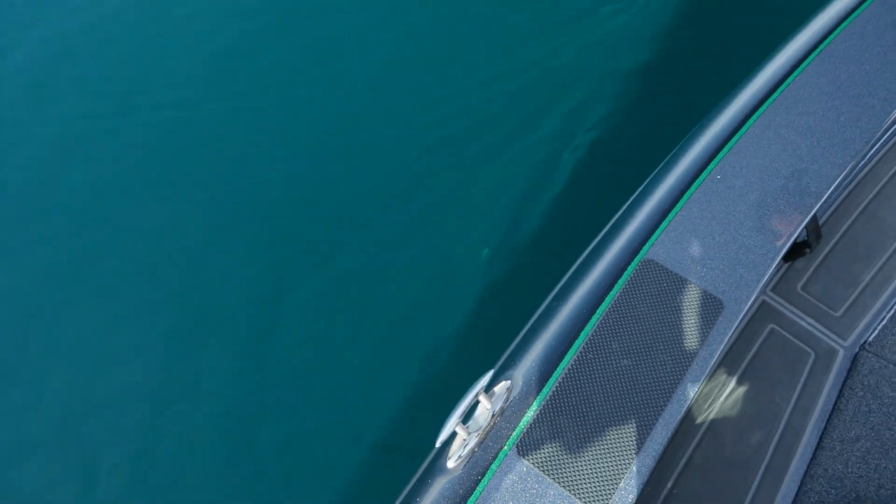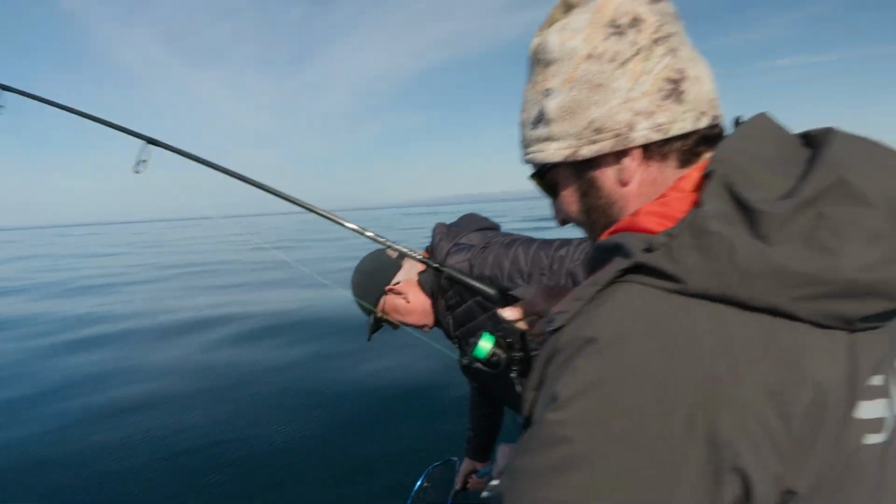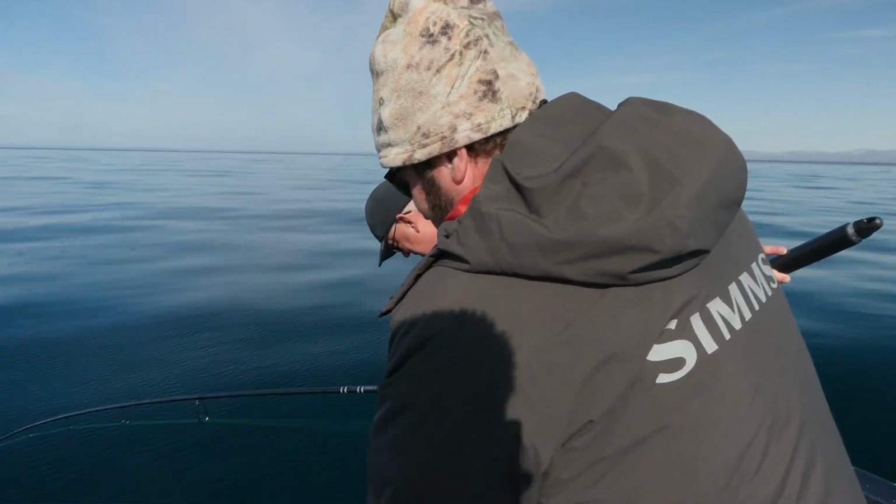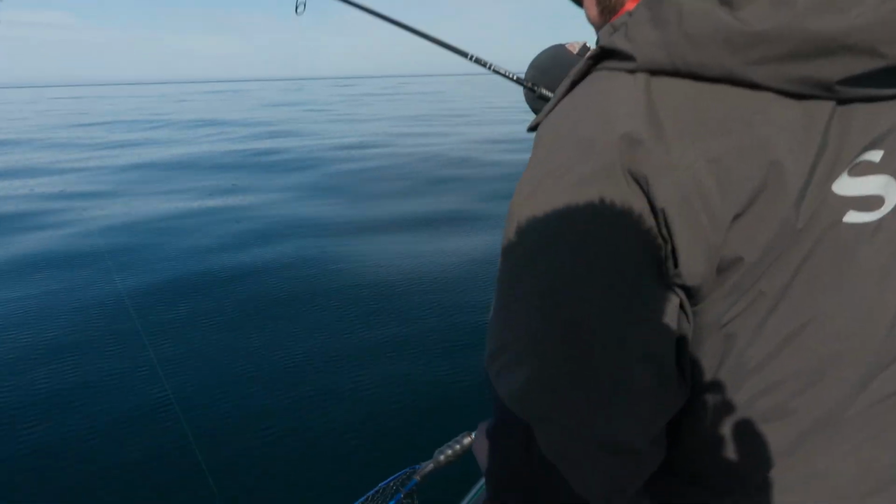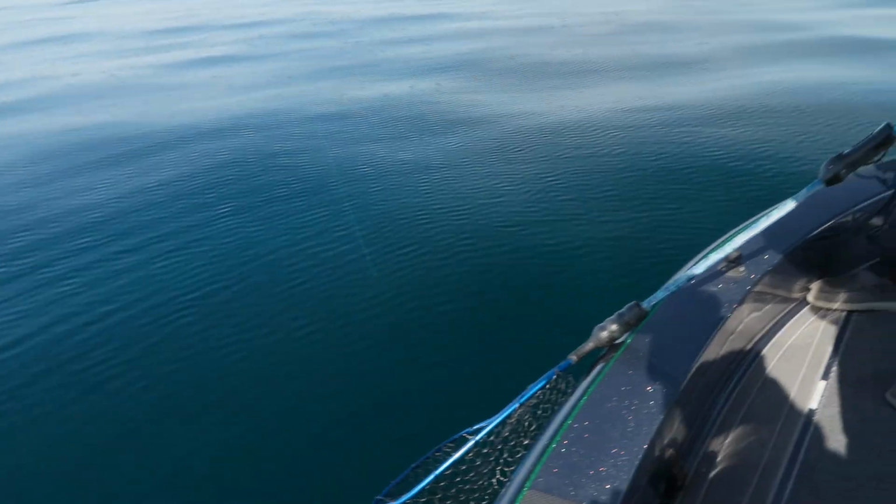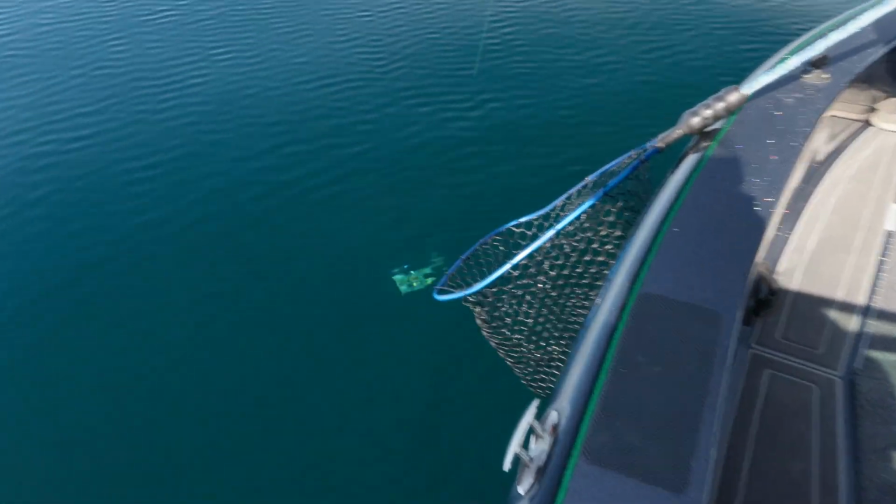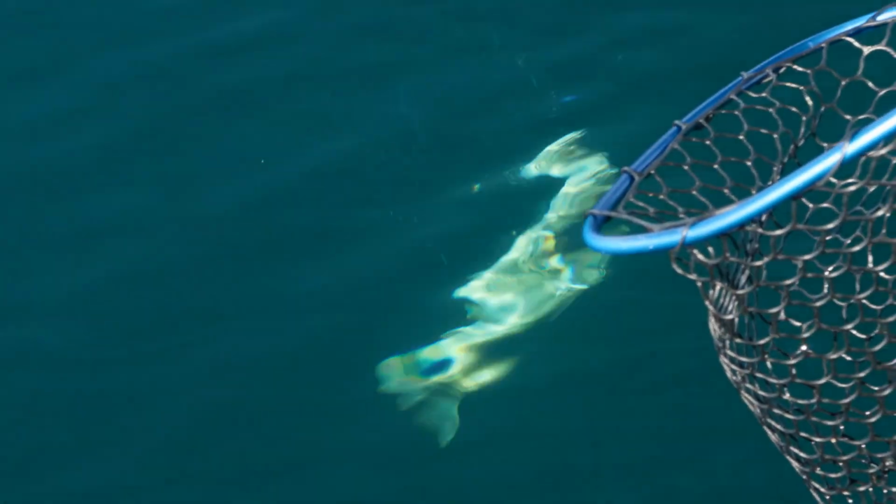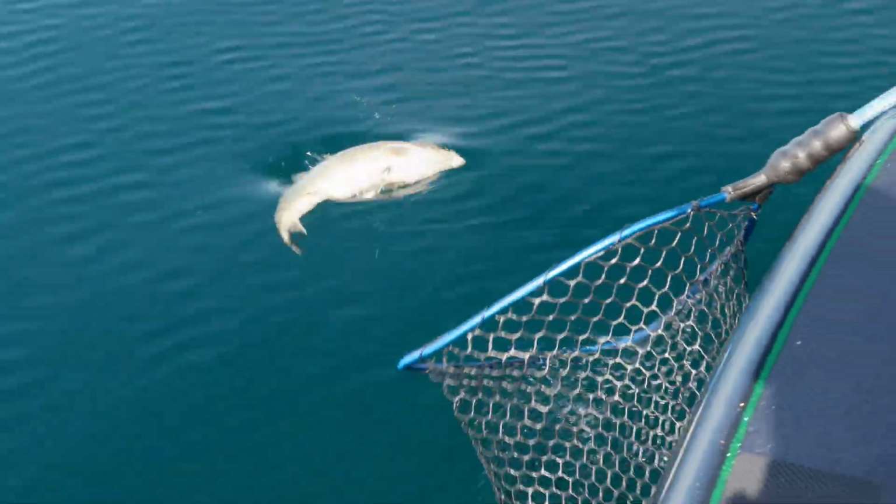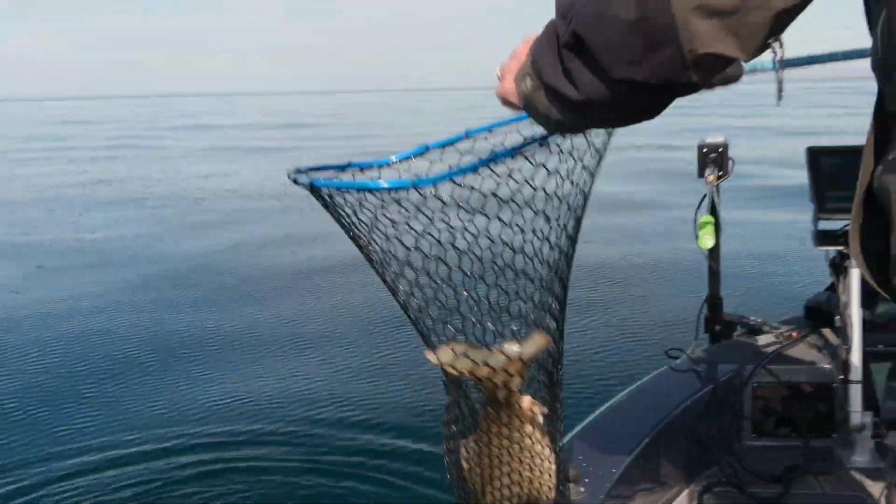Well, the water clarity is great. I can see him 35 feet down. He's rolling in the line. Yeah, he is. It took him no time though to decide to hit. He's all rolled up. Yeah. Bubbling out. Just came. Another nice fish, John.